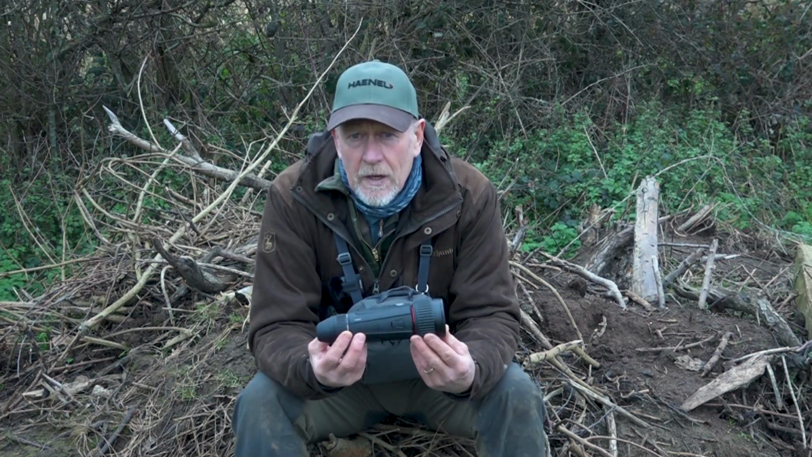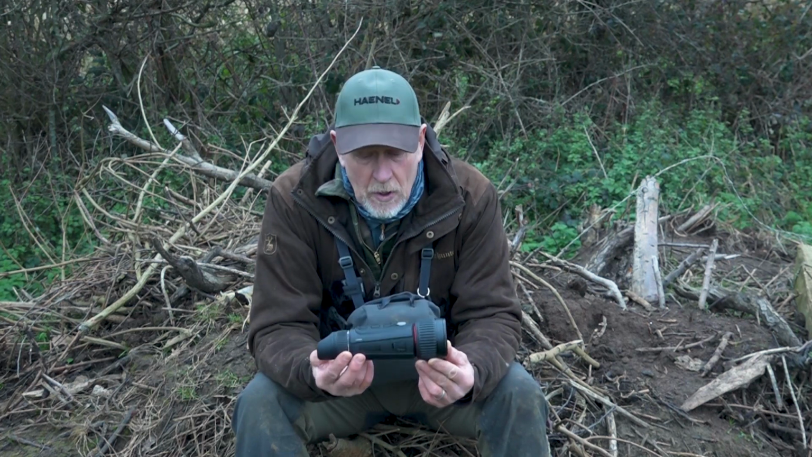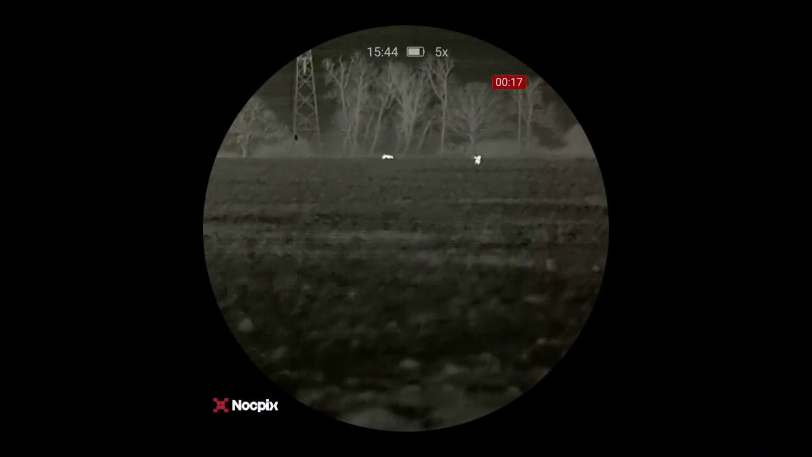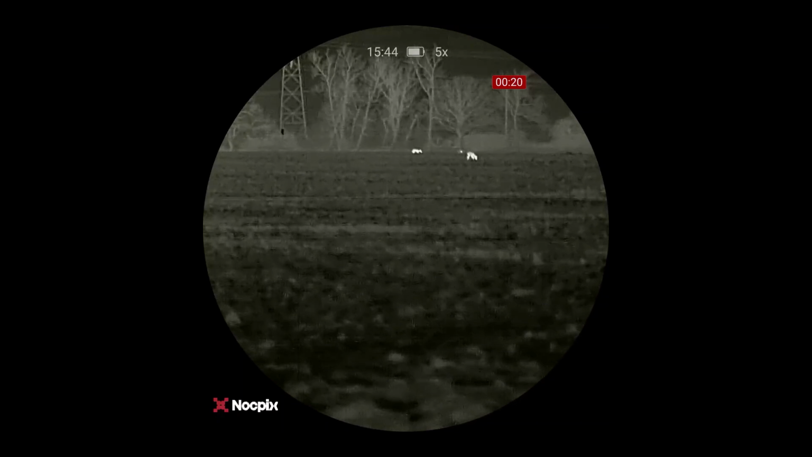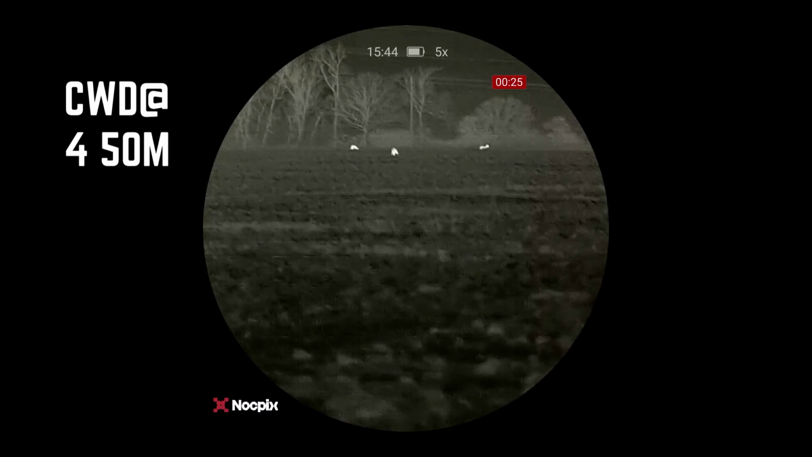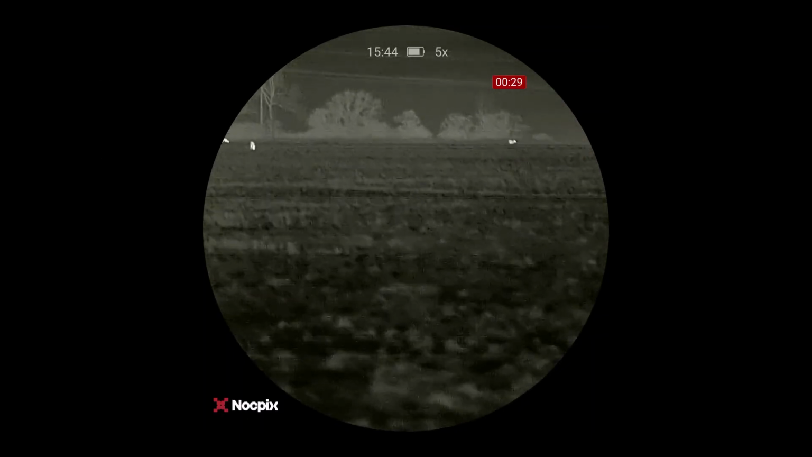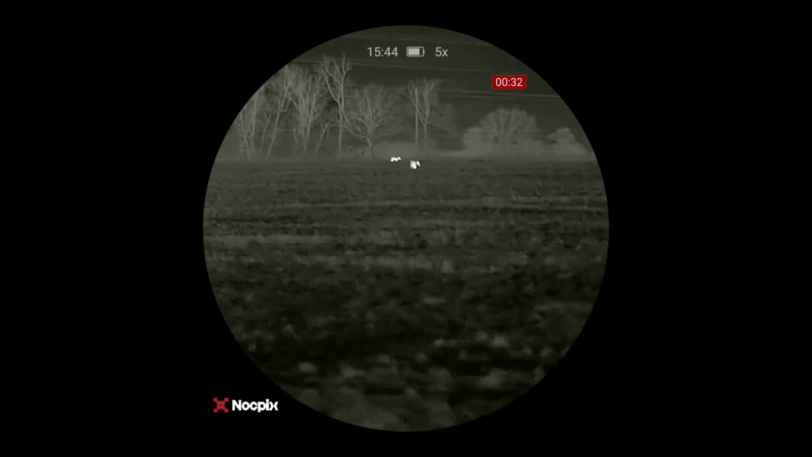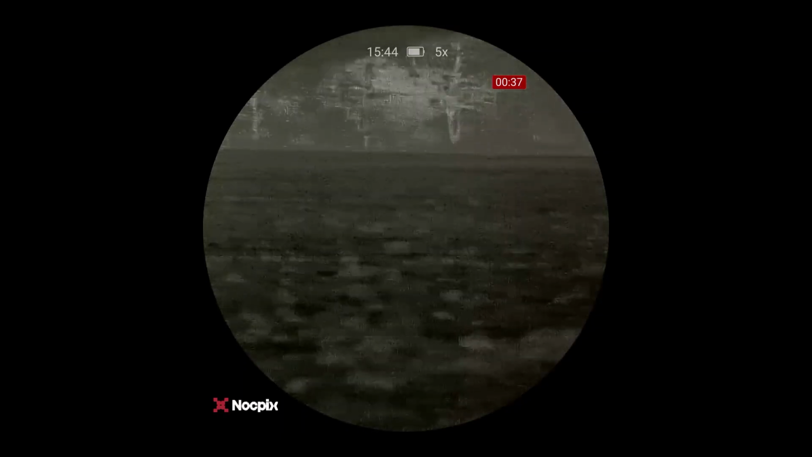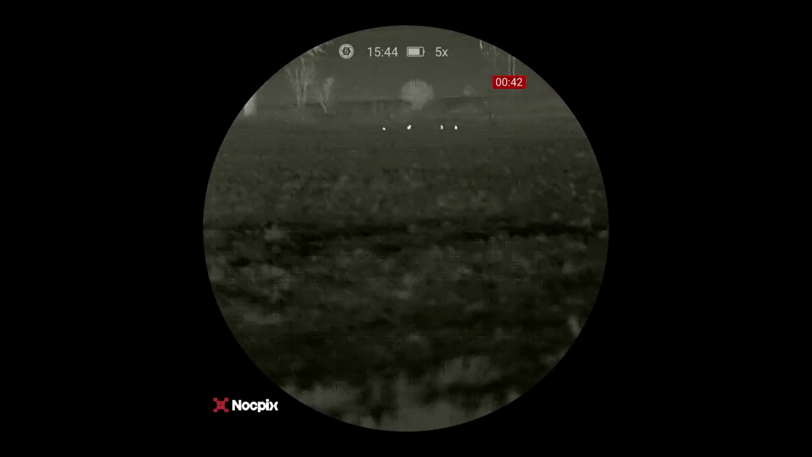Detection range on this is 2600 meters, and you can see to that range. Very, very clear image, remarkably clear actually. It's the sort of thermal now where you're beginning to make an identification of the deer in good clear conditions. I think you still need to go onto the binoculars, but you've got such a clear view through this that in many cases you can actually identify the deer sex that you've got in front of you.